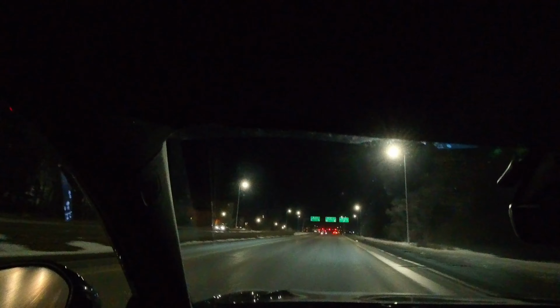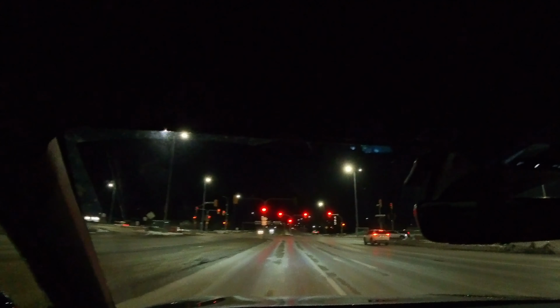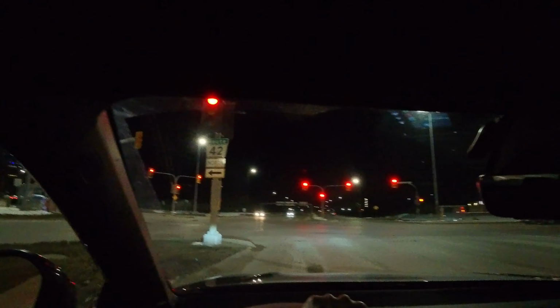Left really quick. This vehicle definitely does its job. Of course, it's not like a WRX or STI or whatever, like the competitors, but it definitely does do its job. I'm not going to lie.